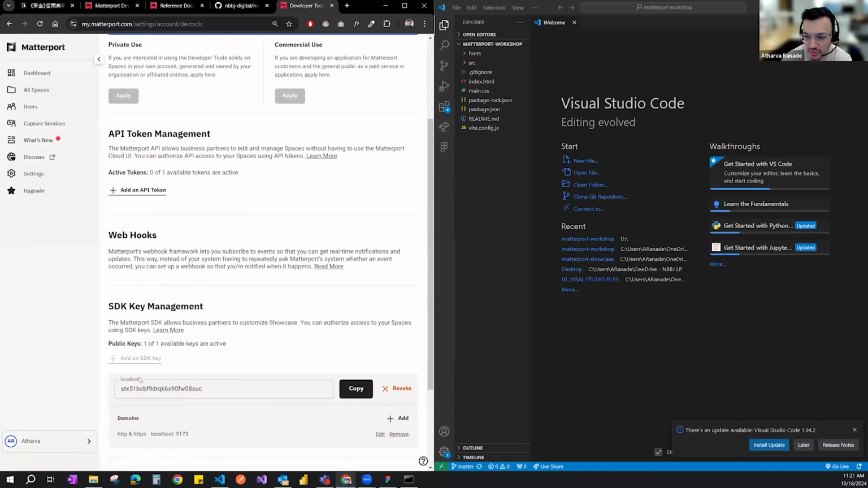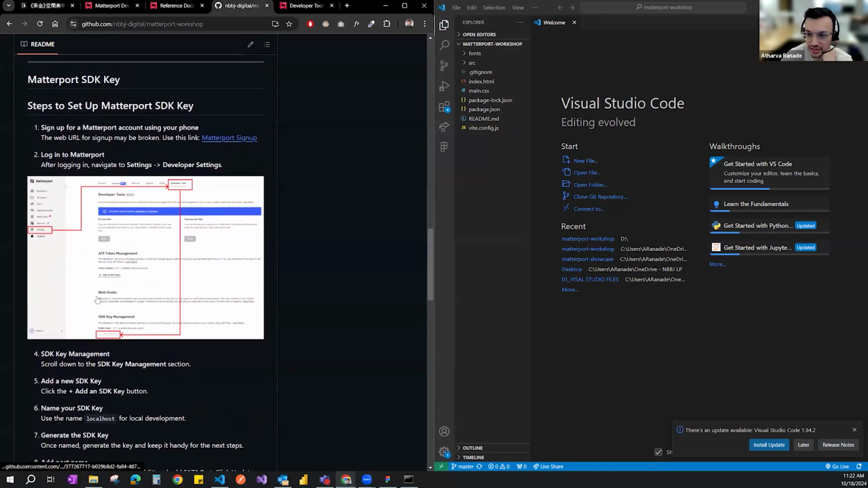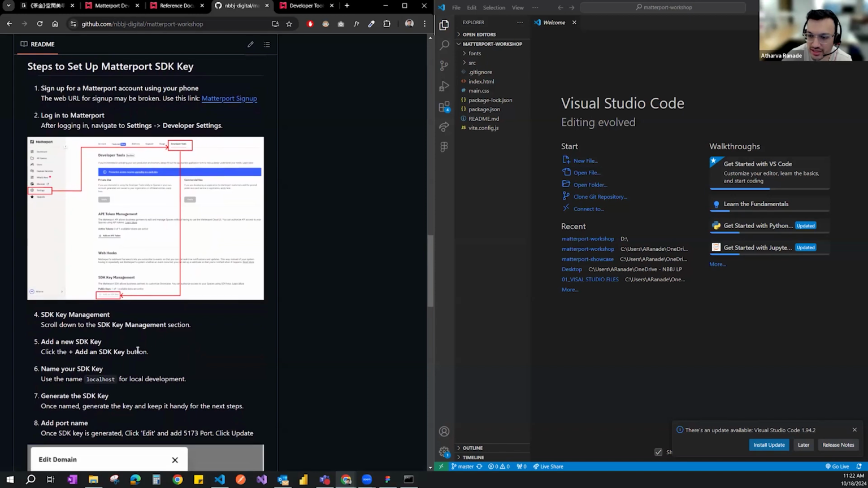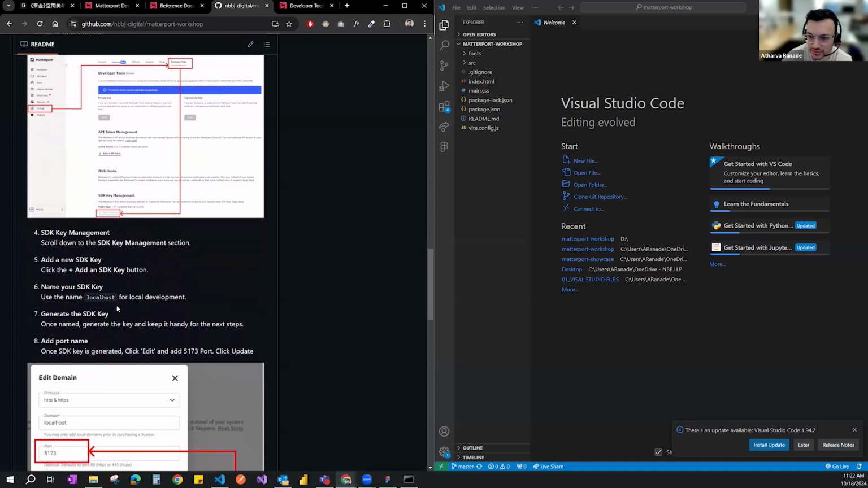And then for the name, you can just type localhost, because that's what we'll be working off of anyway. So the name doesn't really matter at this point, but it would be helpful to just say a name. And again, this is all in the documentation. So developer settings, go down to SDK management, click plus, add the SDK button, and then use the name localhost.